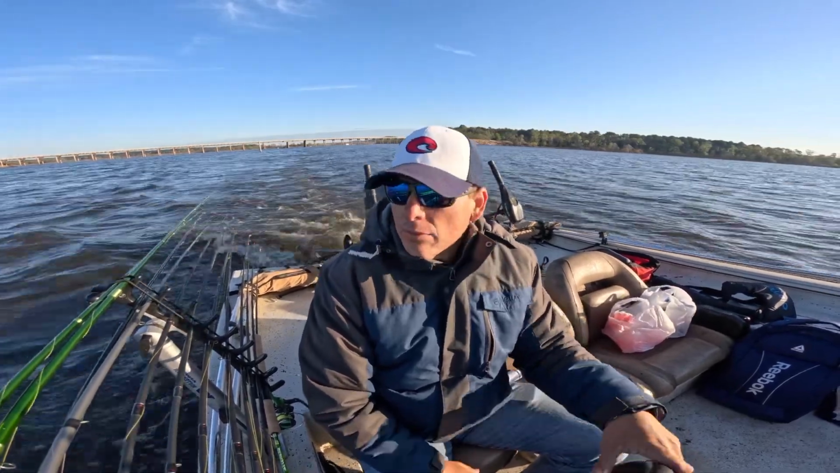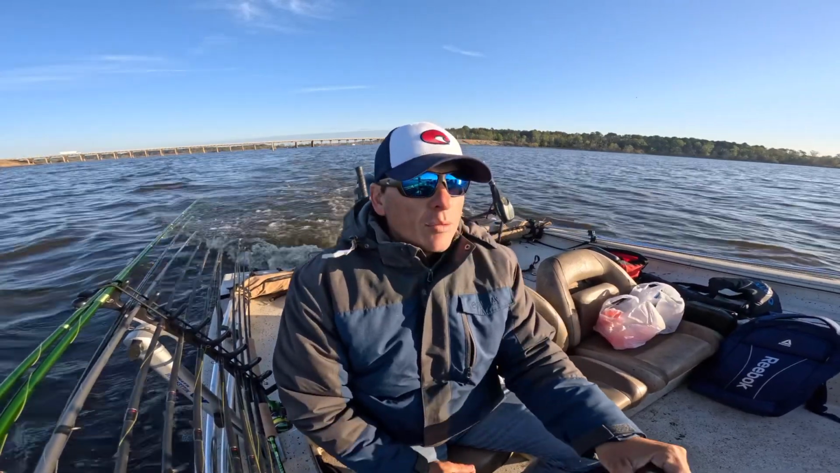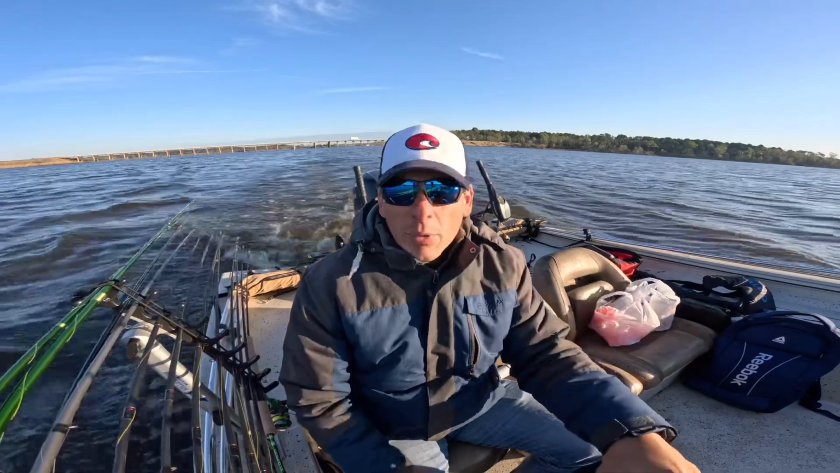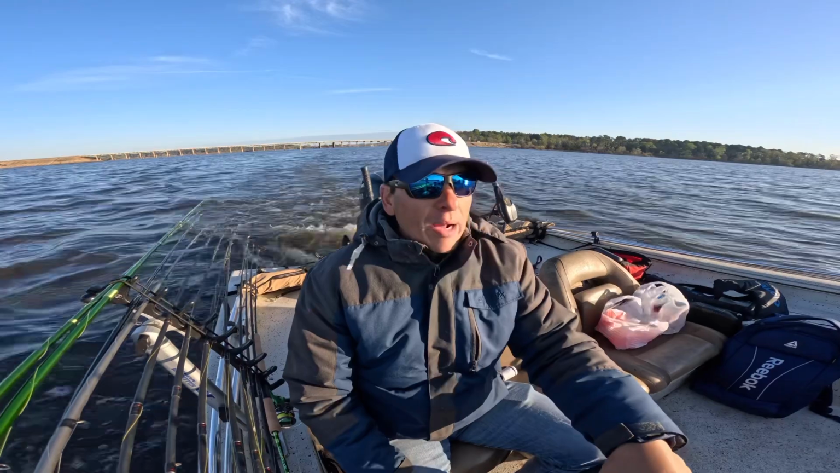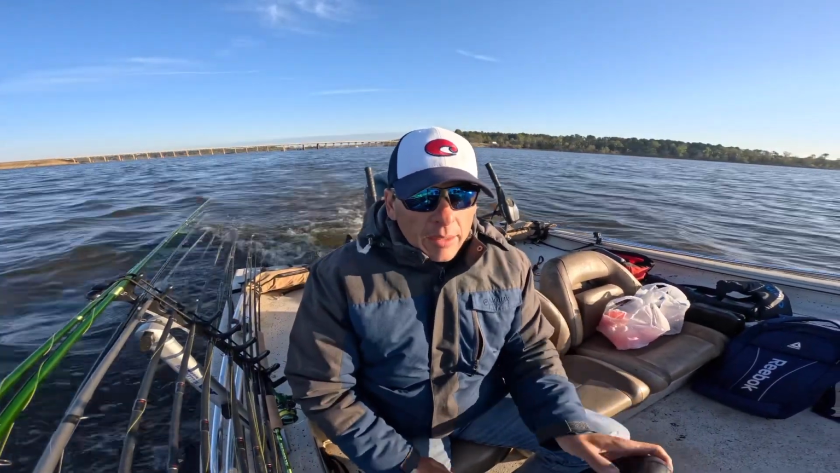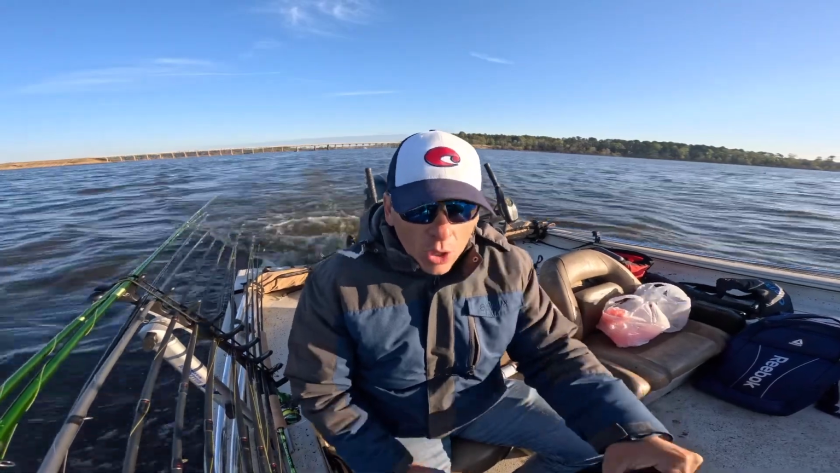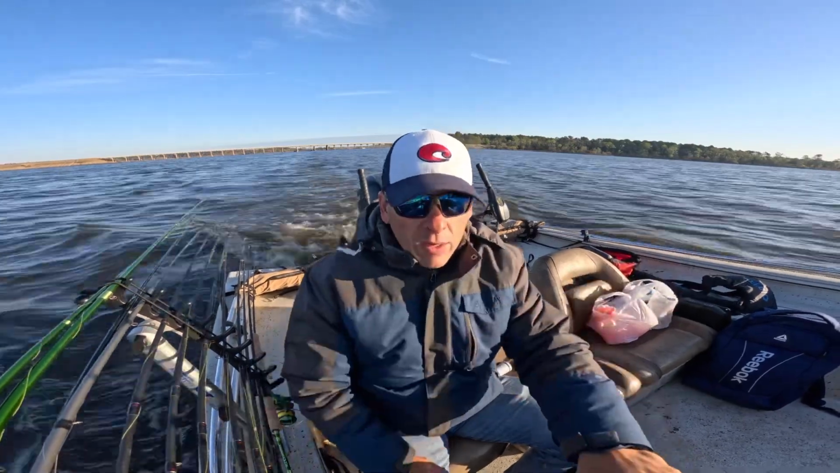So where we're at is Lake of the Pines. We're south of the 155 bridge, and we're following a creek bed. Way back in the day, before there was a big lake here, there were trees everywhere, and all types of trees, cypress trees, pine trees. Right by that creek bed, you would have trees fall off in it, and it's created these huge habitats for crappie. They are just everywhere. They are loaded down right in that creek channel where all those trees have fell off into.